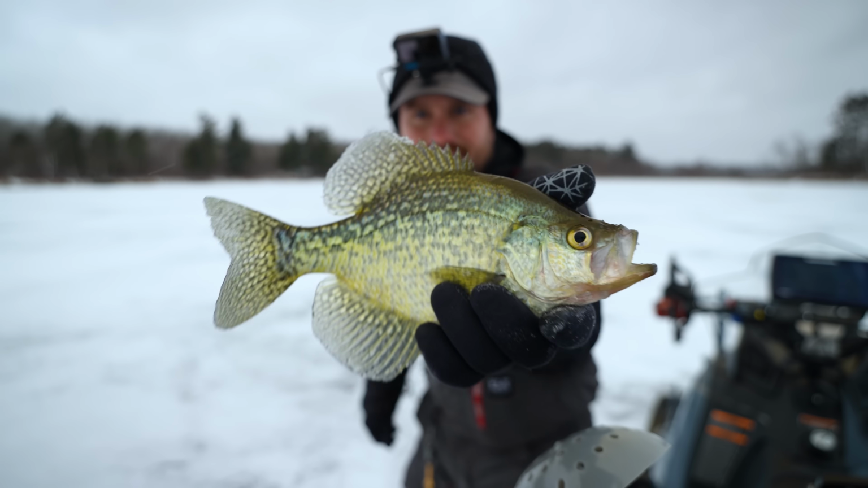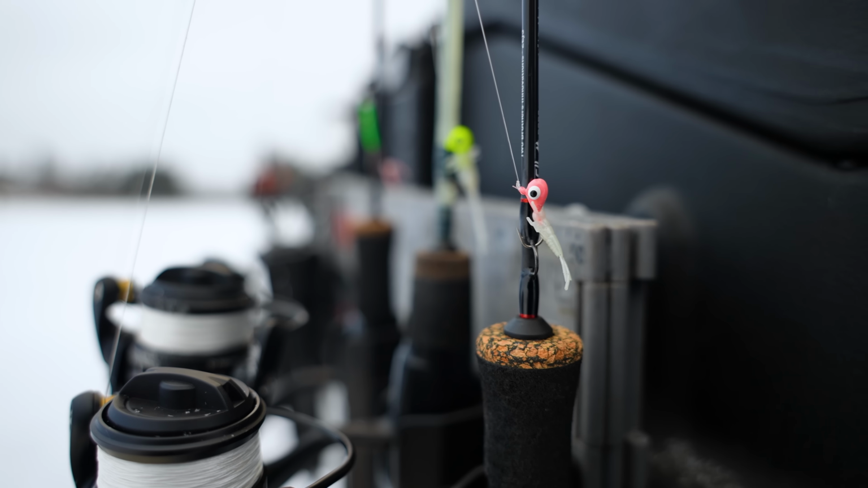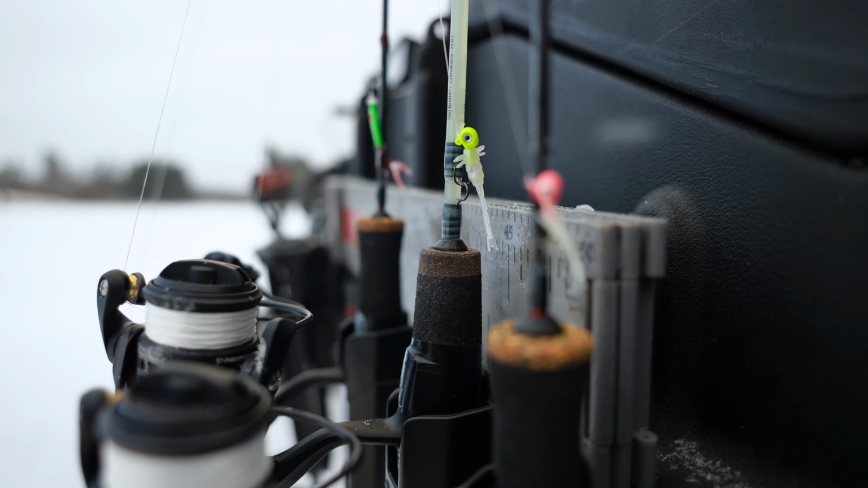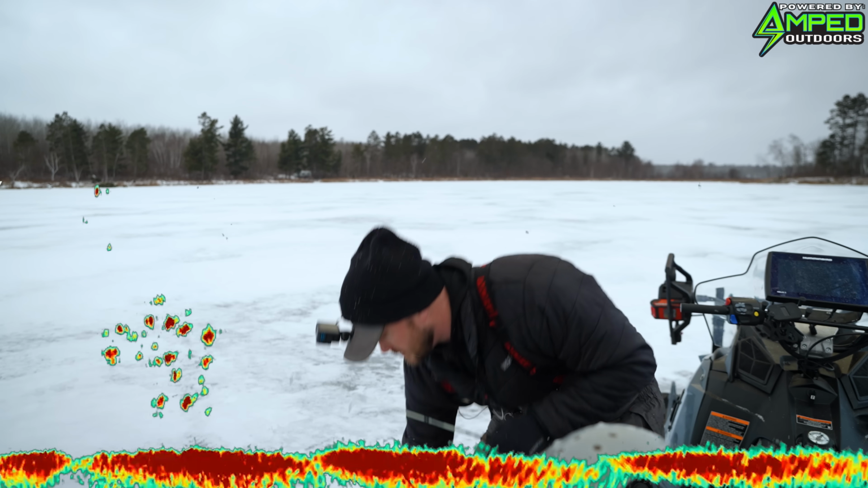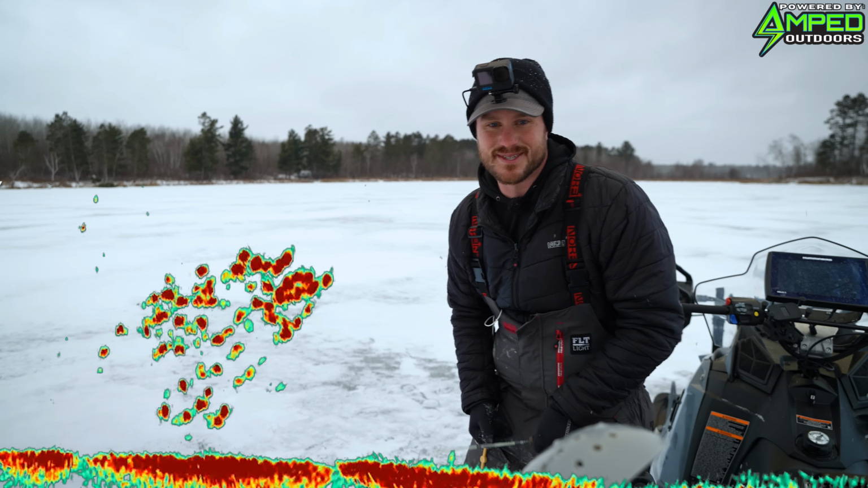Oh, another one. Man, lots of fish hanging out. And I might actually switch up baits here. I'm gonna switch to, I think this is the broom bug. Crappies seem to really like plastics like this. Man, that is just a big school.